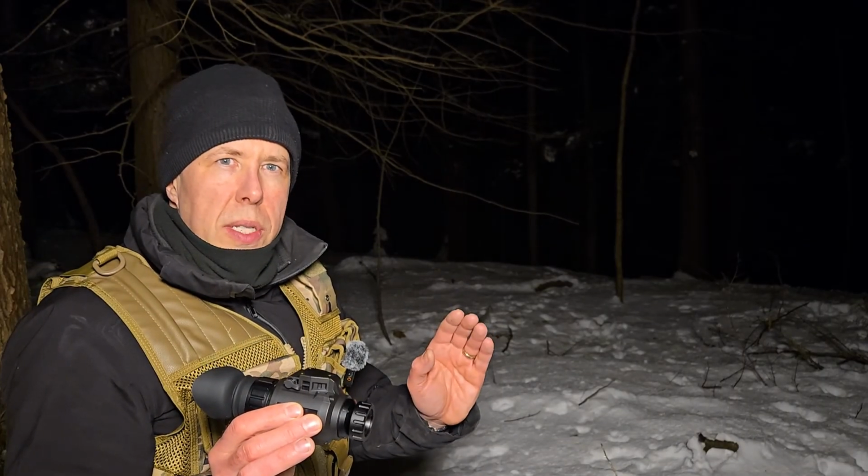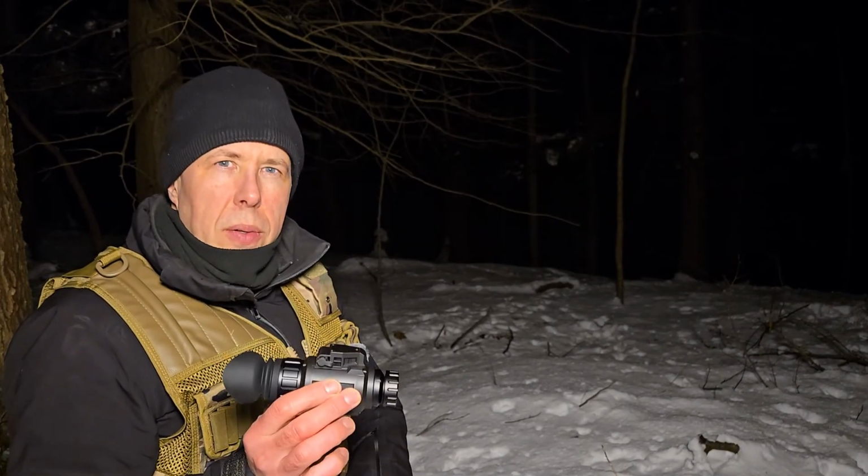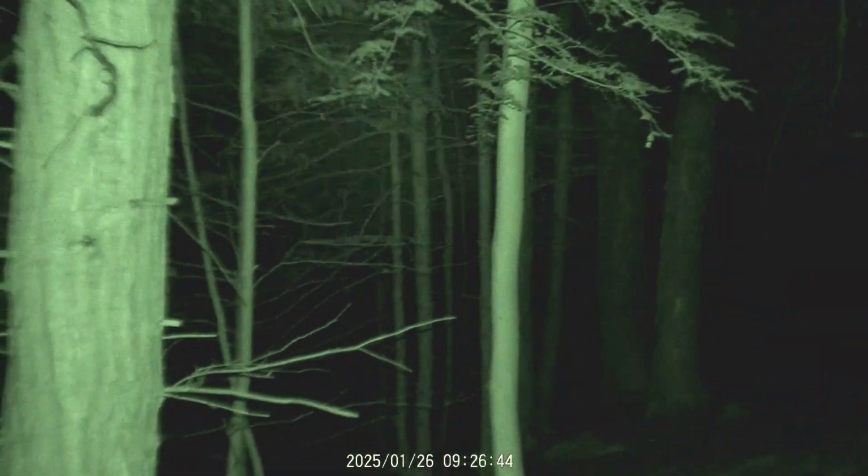And I am so far away from any town that there is absolutely zero light pollution and no moon tonight because it is cloudy and snow flurrying out. And this night goggle is absolutely incredible. I was out walking around really hoping I'd find some wildlife, but I think it was just too cold and too much snow, and I couldn't find any wildlife out, no deer bedded down or anything else stirring in the